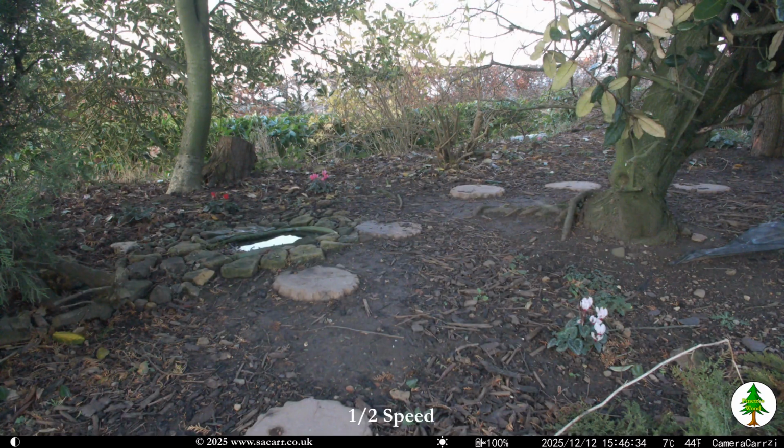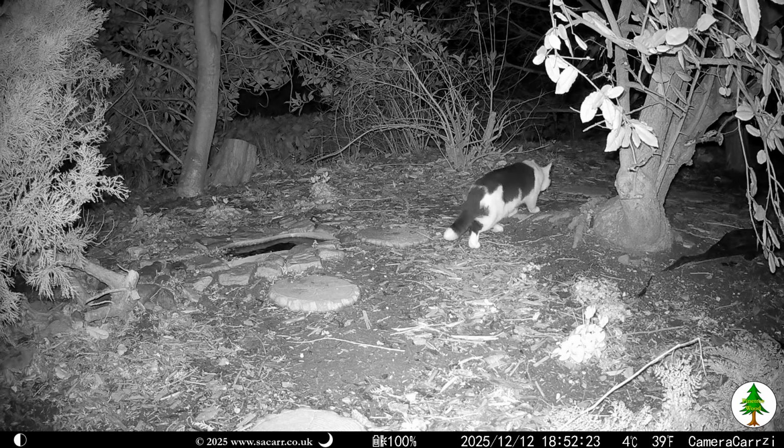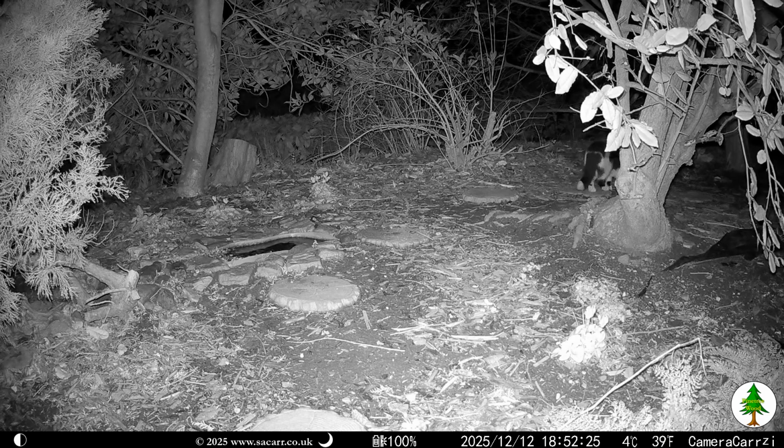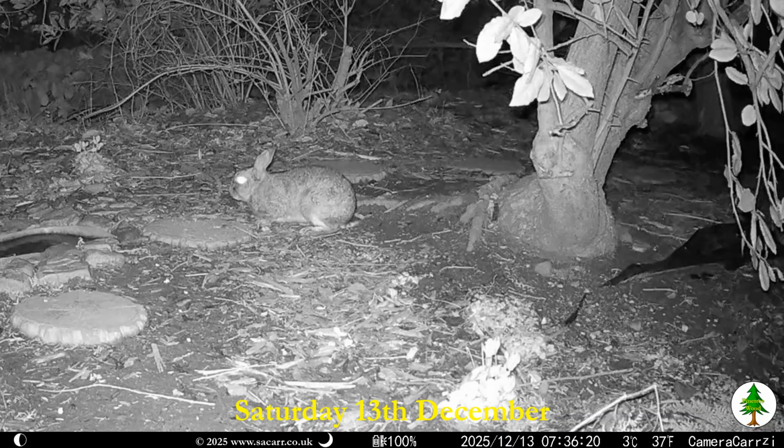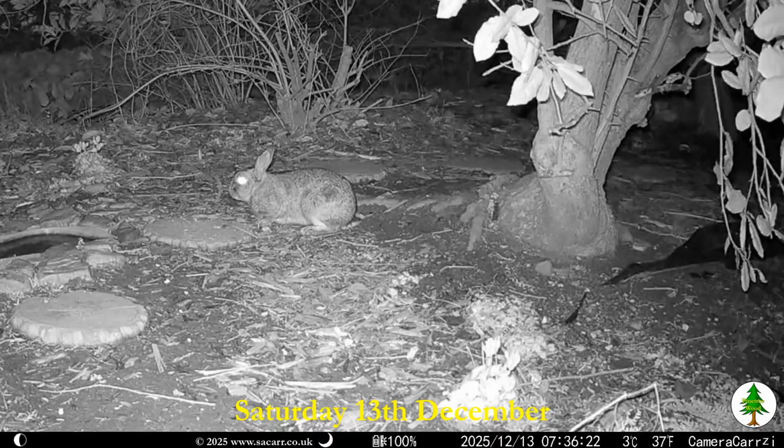The next clip, at half speed, shows small birds darting around the trees. The reaction times and direction changes are amazing. Tips came by at 6:52 and headed out through the laurel hedge. It wasn't until just before dawn on the 13th that Jellybean the rabbit set off the camera.